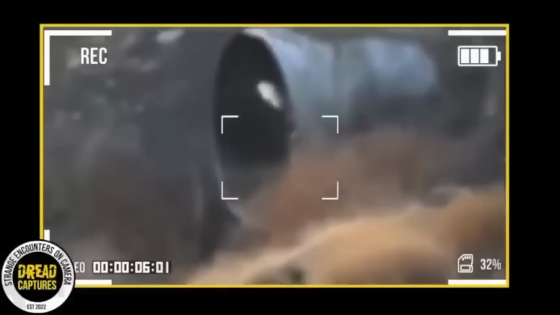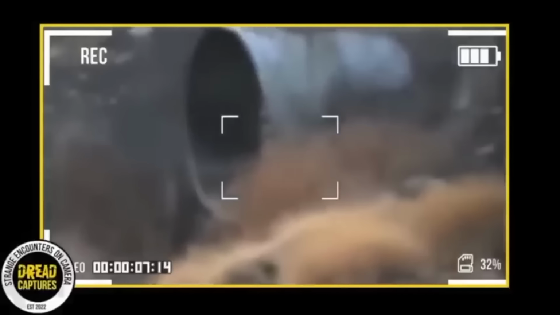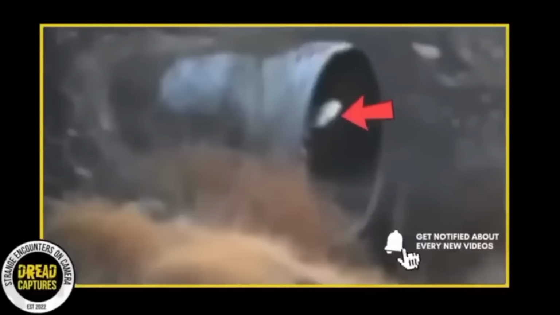They were glad they caught it on camera, and that stubborn obstruction that they were there to film quickly felt like less of a problem. Anyhow, what do you guys say? What do you think of this?